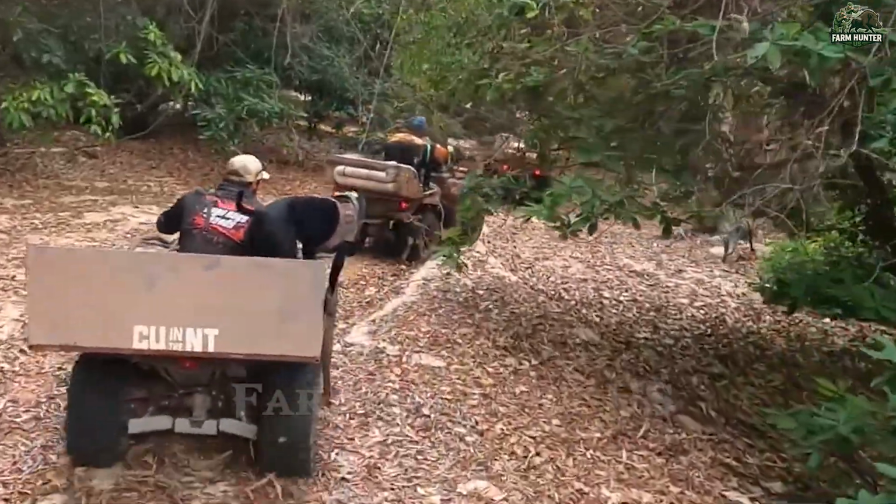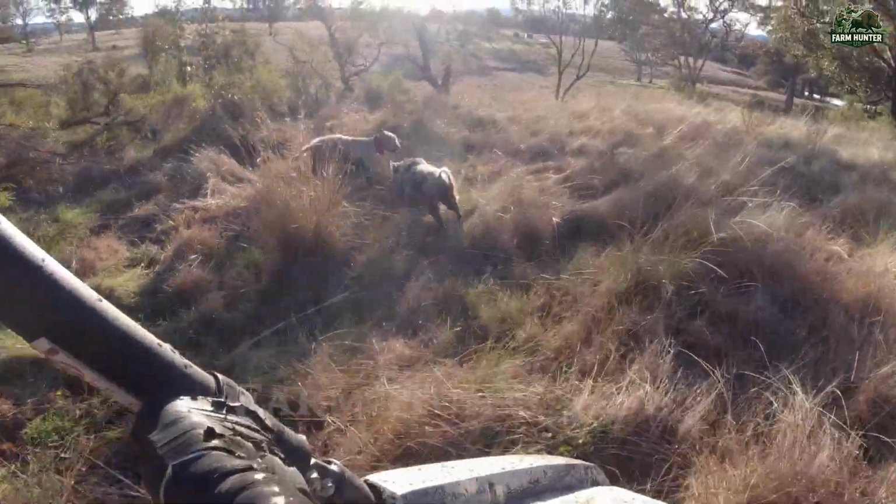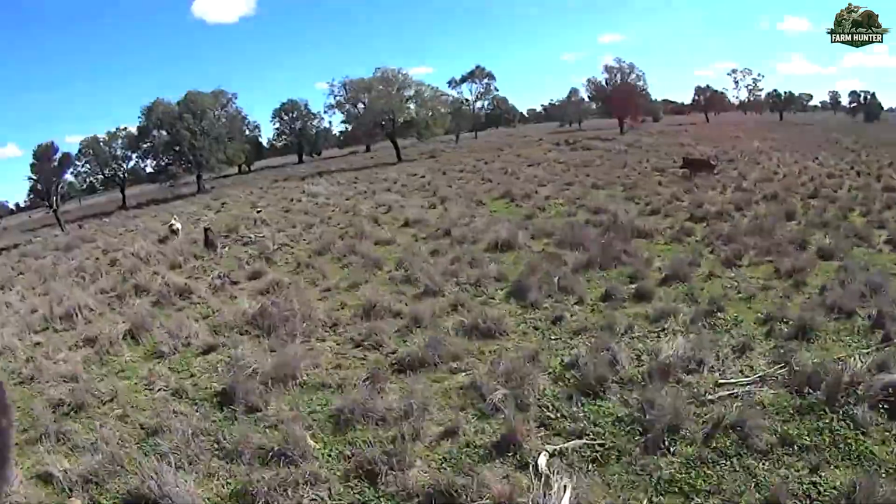This time, our mission took us to the edge of the forest, where the shadows moved differently. We advanced cautiously, knowing that the deeper cover gave the boars an advantage.